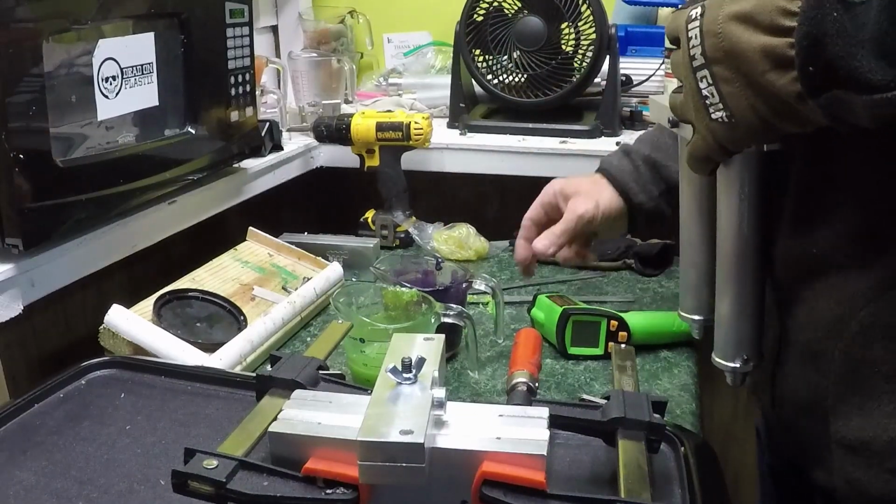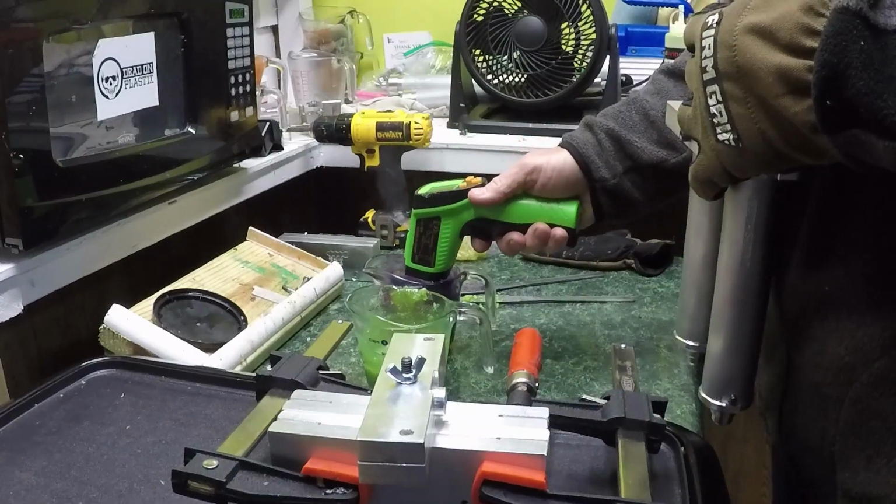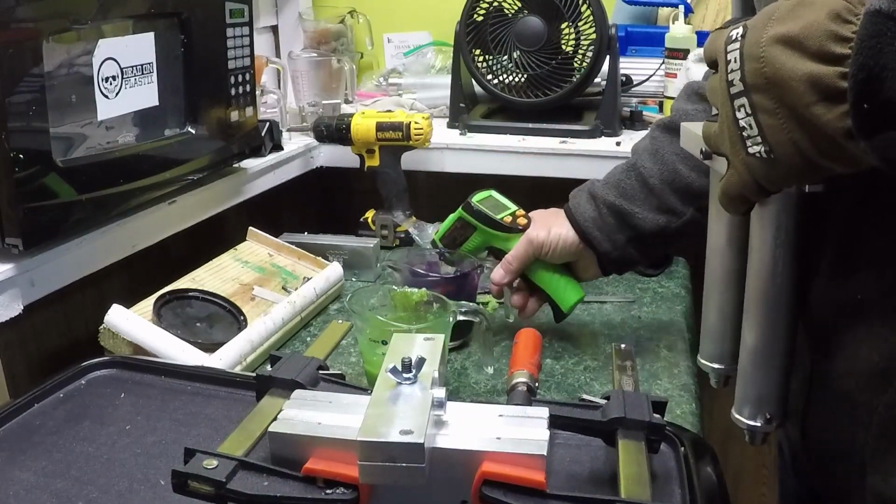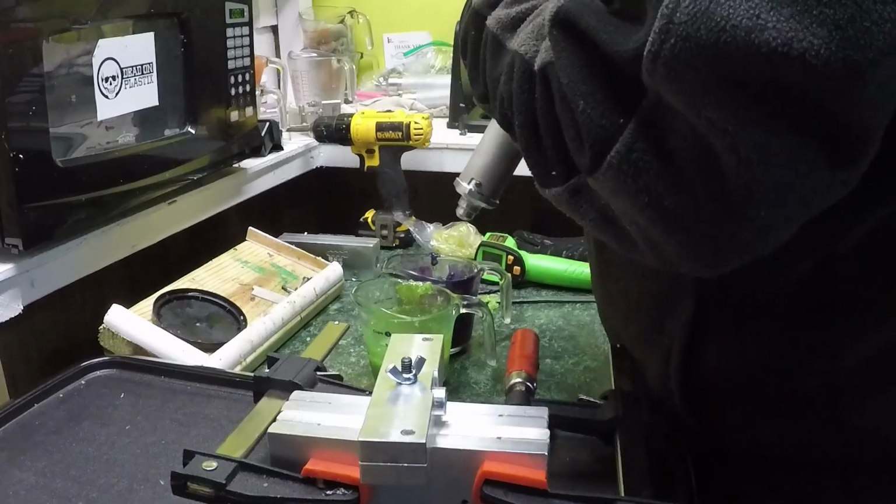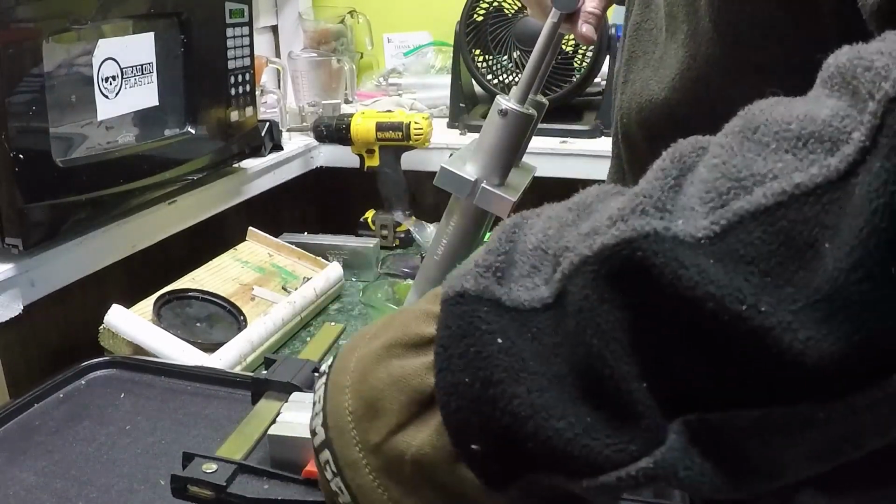Alright? What I'm doing right now is just trying to get them down to a working temperature. I like to have them by 325. You get them too hot, they'll mix too much, okay? Alright, here we go.